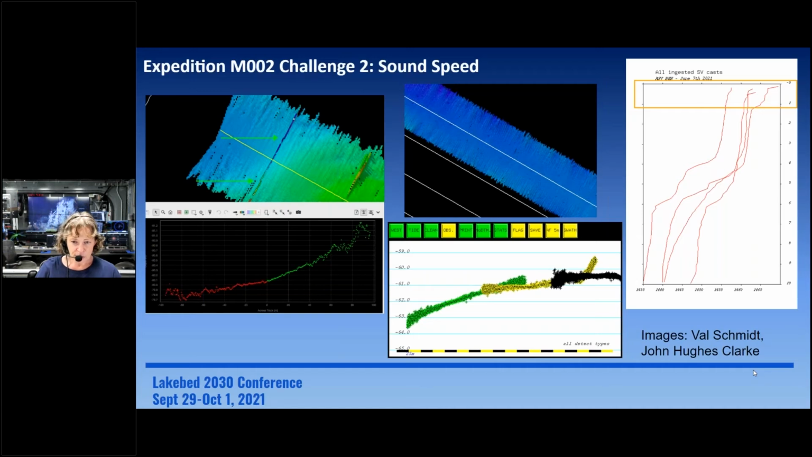And what he thinks was happening is that we were hitting a pretty sharp V-decline, or a pretty sharp change in sound speed, really high up in the water column and just at the level of the ASV's transducer. And the profiles we're doing can't possibly capture that level. You just don't get that top part of the water column with the sensors we were using. So we couldn't really do anything to correct for it.